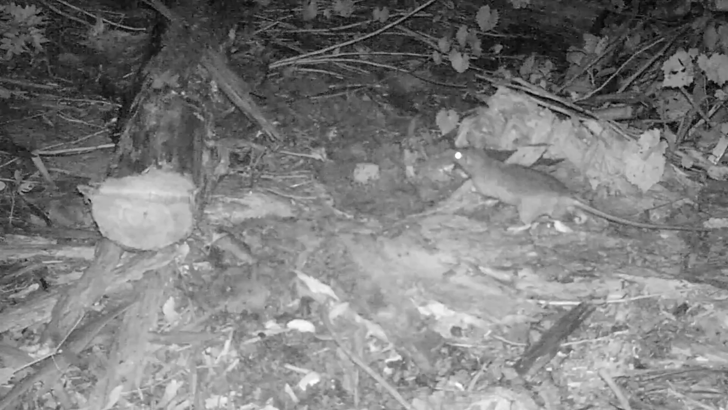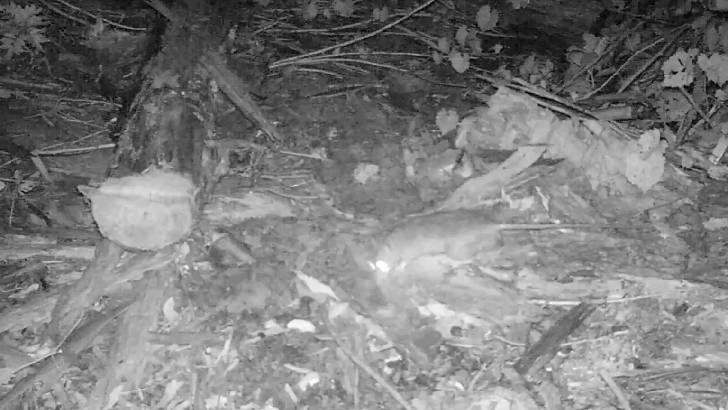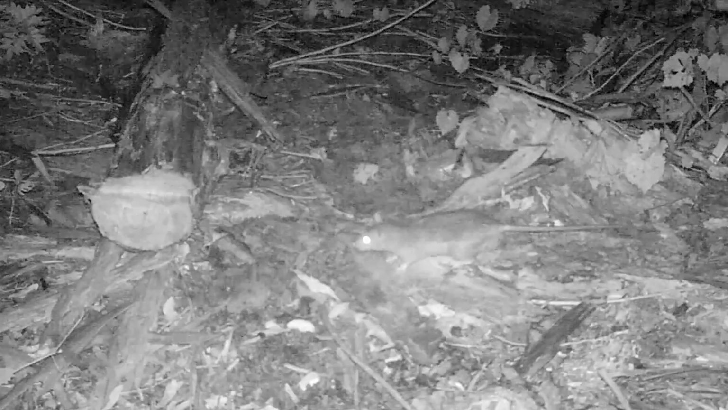But if you look closely, you can see large ants, fire ants, crawling on the cat food. And that's something that people don't realize, that fire ants are very active at night, especially when the weather's warm, and fire ants will swarm all over food. So you can see them crawling, fairly large fire ants actually, crawling on the cat food.